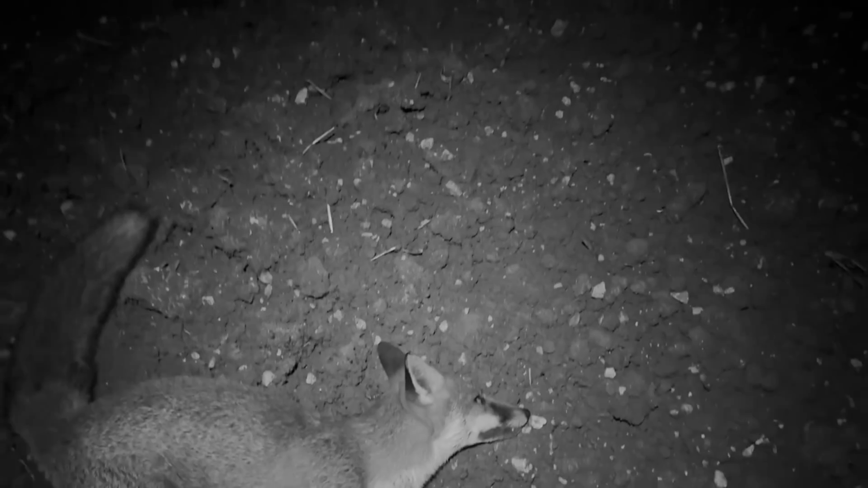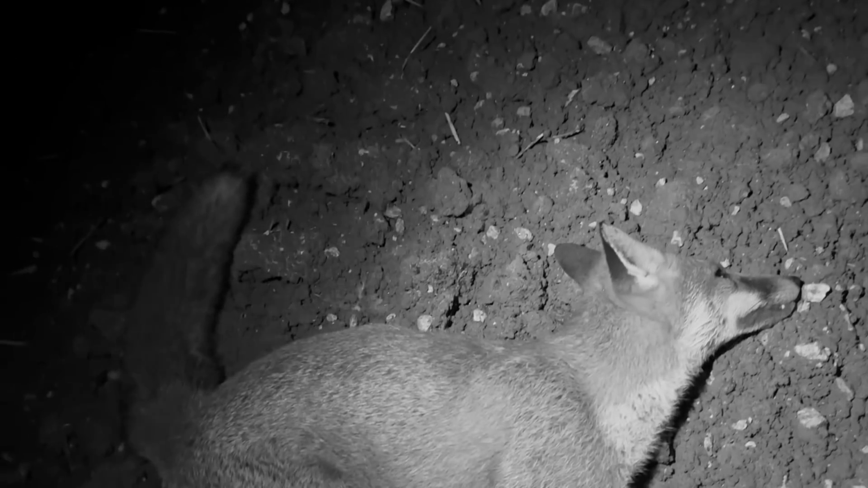There's another youngster. Vixen, I think. Yep. Crikey, that's gonna zip that one, made a bit of a mess. Yeah, I don't like to censor that. We weren't going anywhere, was it? Bloody Nora. Right.